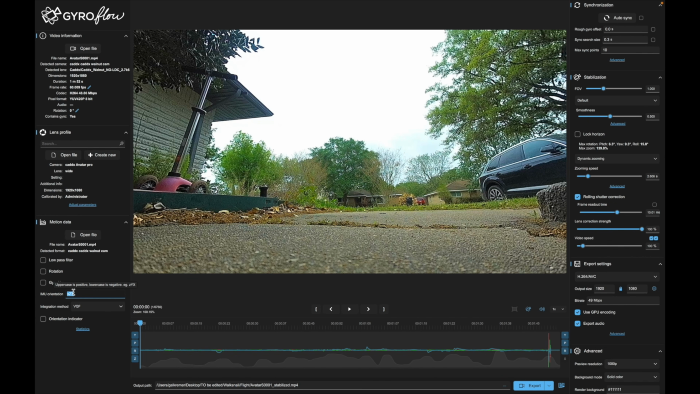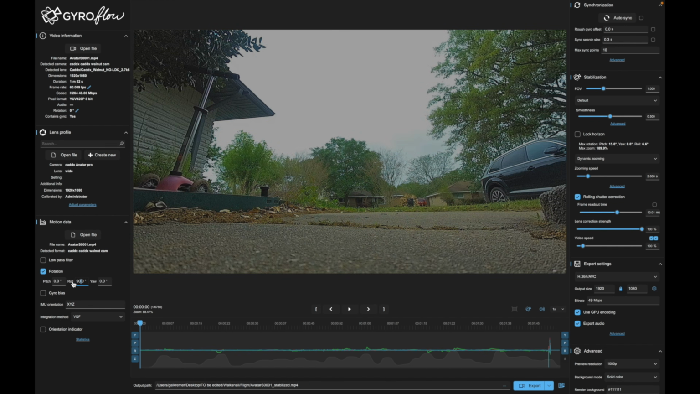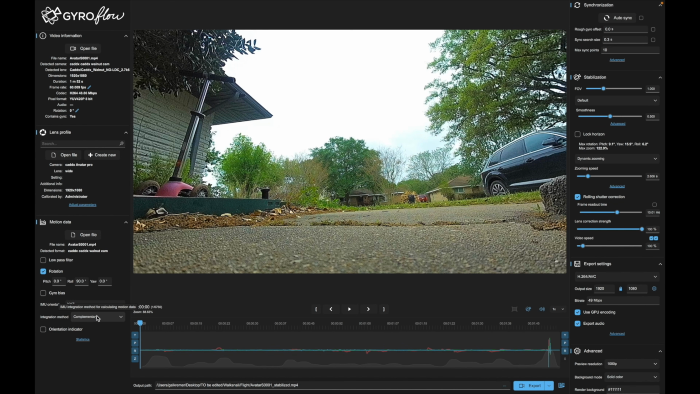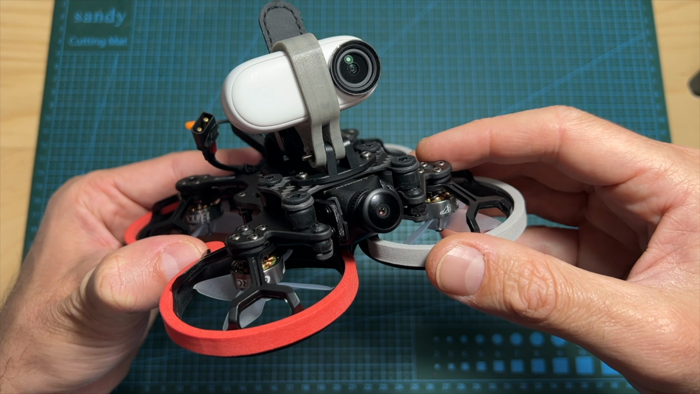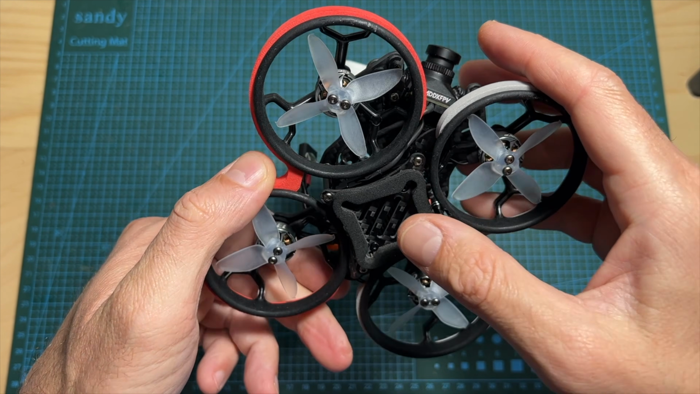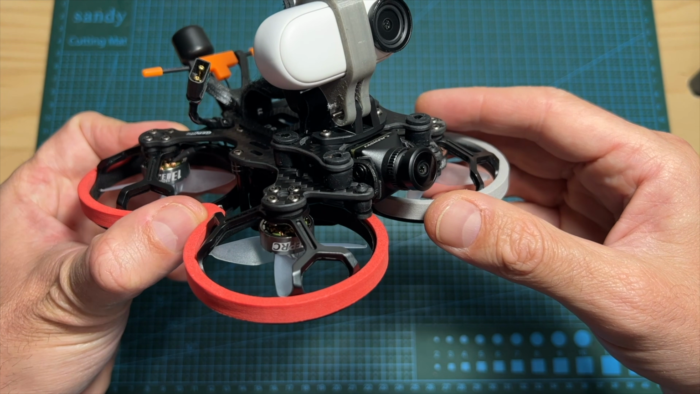As for gyroflow stabilization, here you can see the settings that you will need to use in order to stabilize your flight footage using the gyroflow application, and pay attention that since the gyro sensor is built into the camera module, in case it is going to be rotated, you will need to adjust the gyro orientation. The next thing that I've done is to assemble the Pro camera unit along with the new VTX module on this new Cinelog 20 build, which I'm going to feature in an upcoming video.